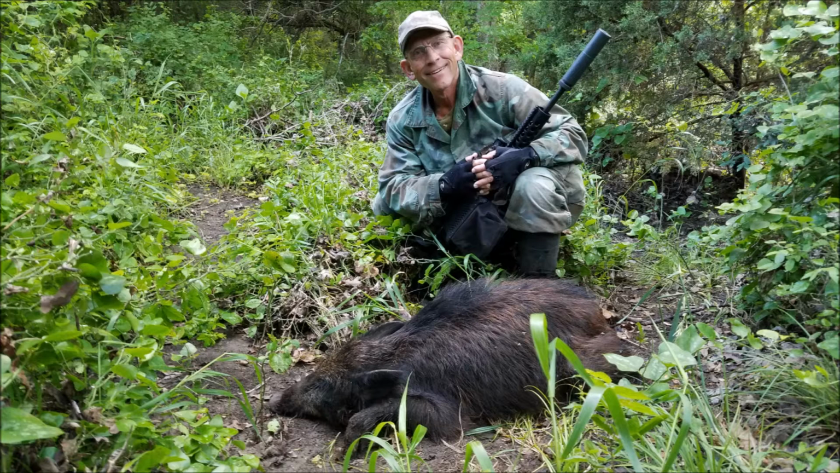So he went around and investigated the commotion, put his new skills to use, and made a 610 centimeter shot, or about 20 feet, on this nice little 50-pound sow. When you think about it, in this brush, 20 feet is long distance.